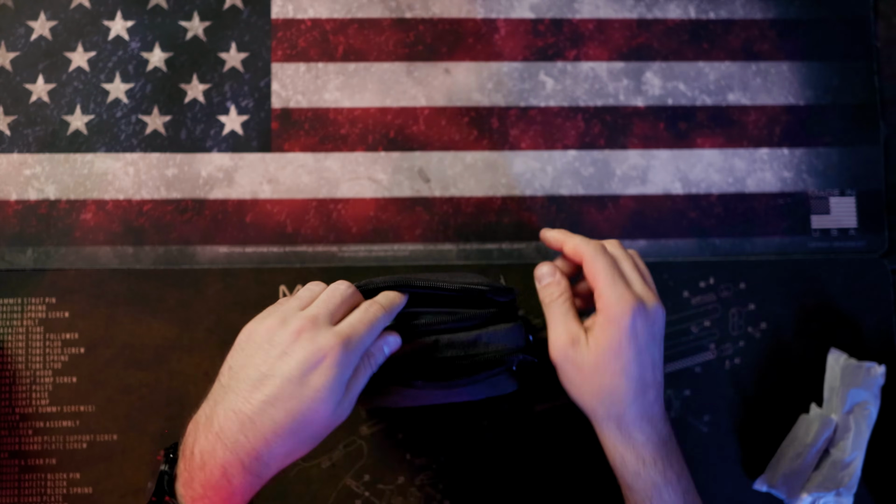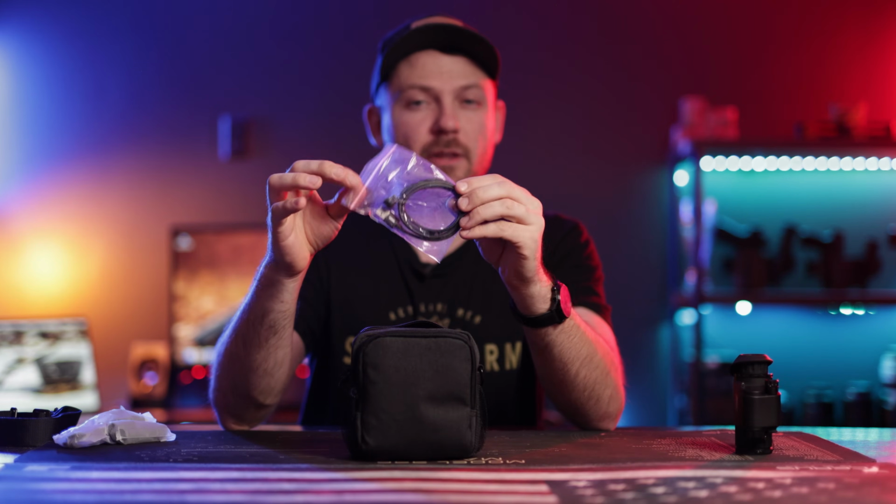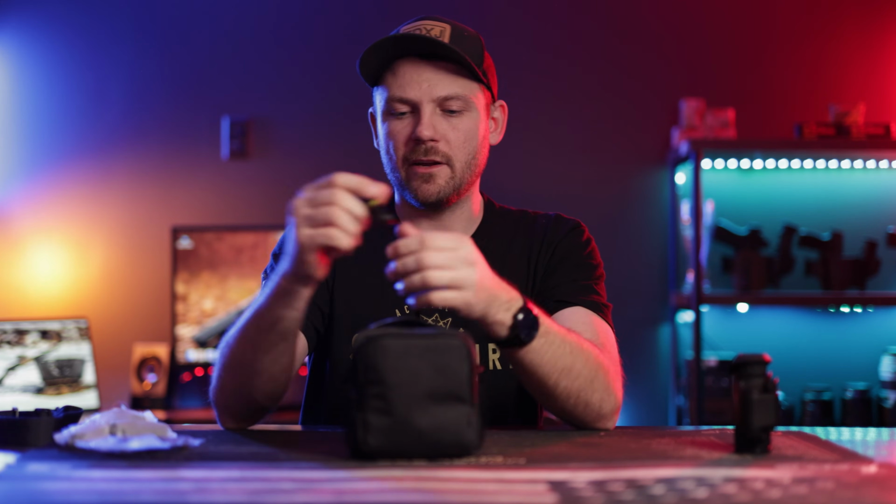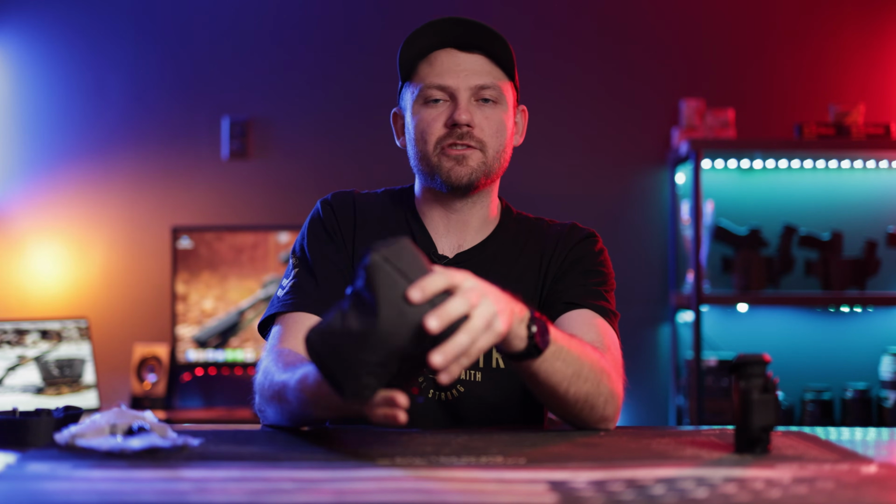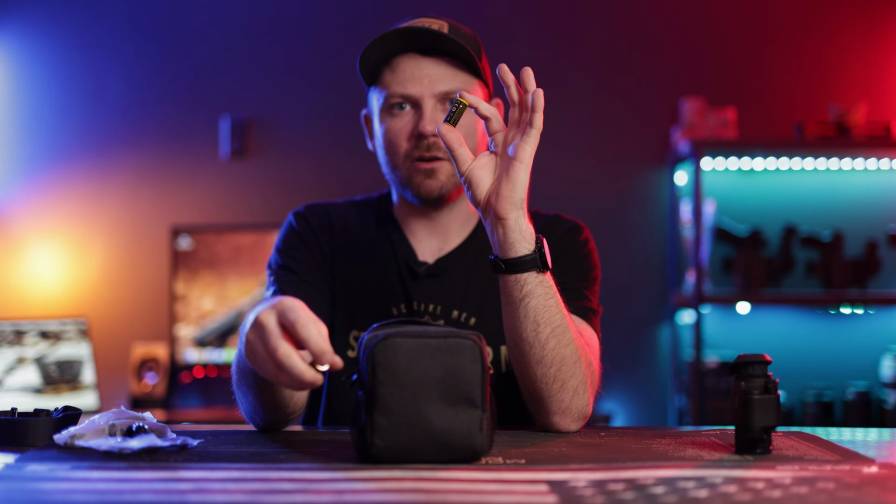In the front pouch, we're gonna have a couple other accessory cords. This particular cord is the cord that you would use with an accessory battery pack. I'll talk about that in a second. You're going to have a USB cord here as well, and that is going to charge the two Nitecore batteries. So these two Nitecore batteries are super important.